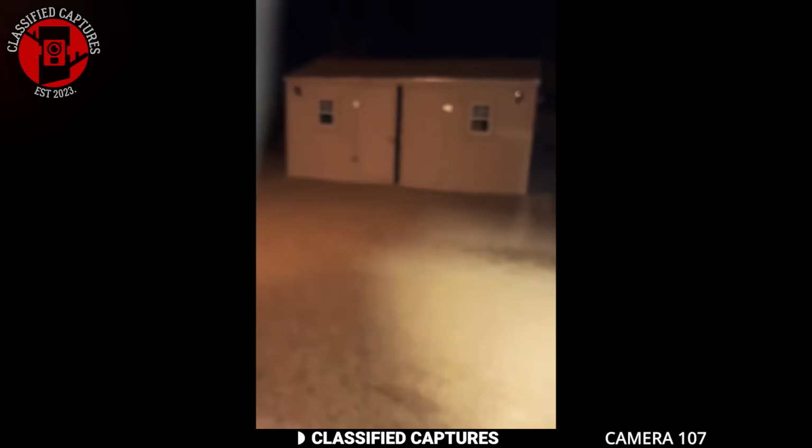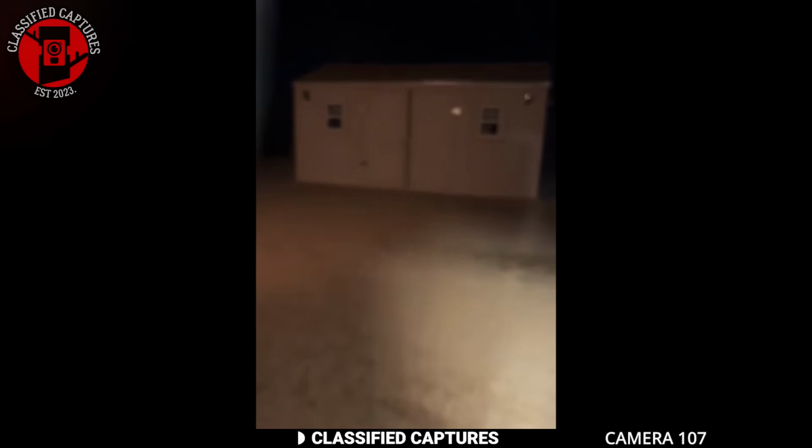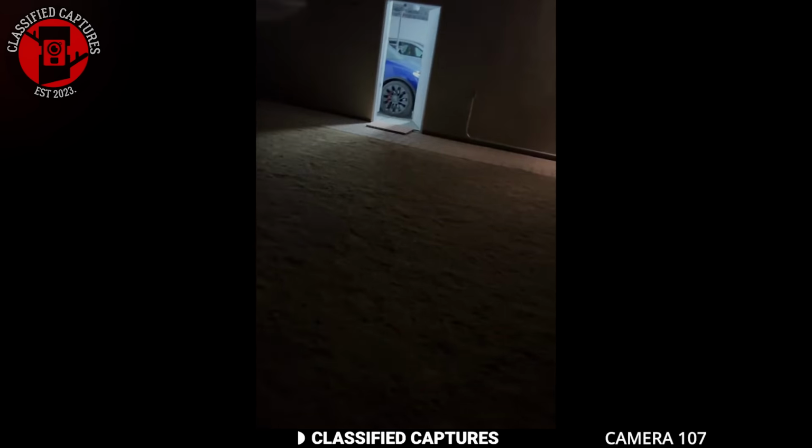But as he was about to head back to bed, he glanced out of the window towards his shed, and that's when he noticed something odd. The shed door was slightly open, then slowly closed like something had slipped inside. Thinking it might be an intruder, he rushed outside to check, and when he got there, nothing was there.